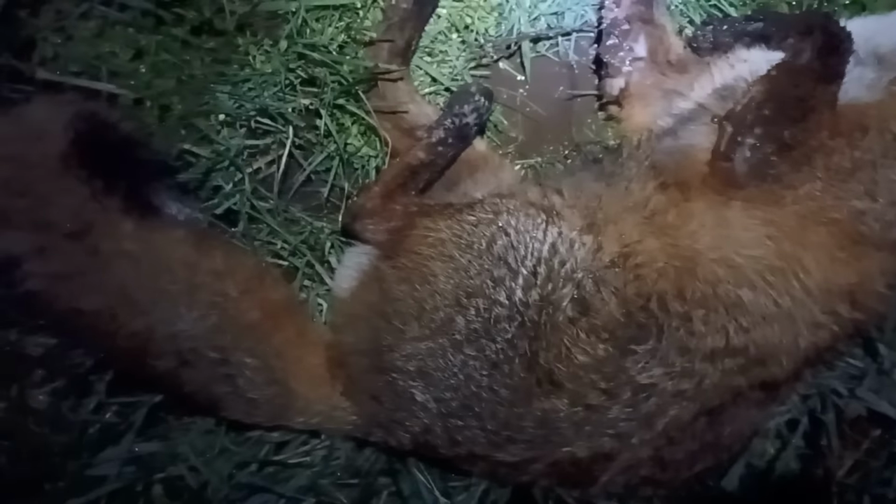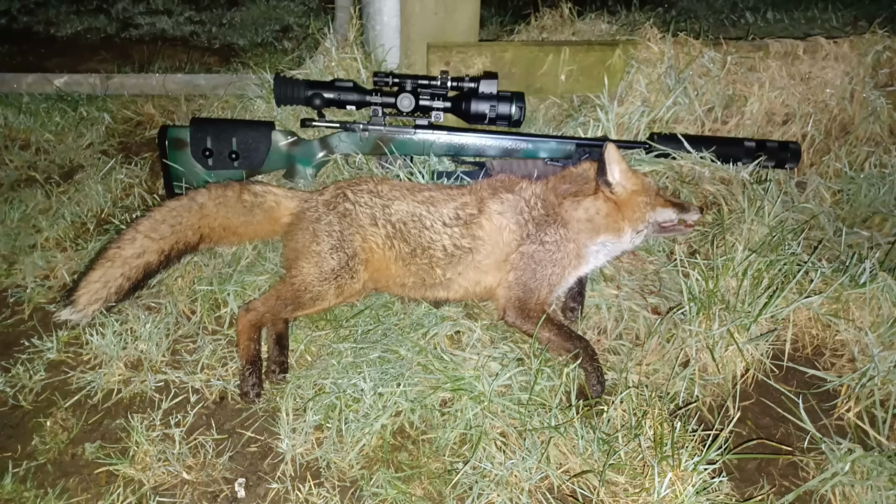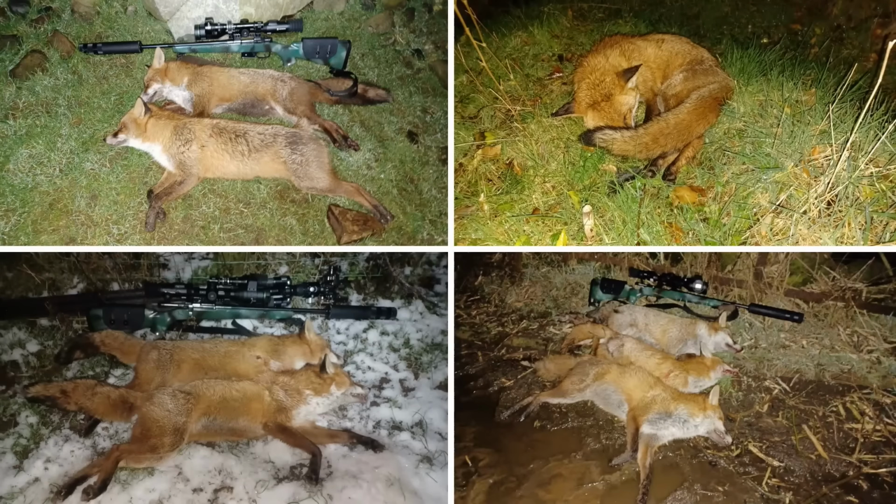I went to retrieve the one I'd shot, and boy was that field wet. I was doing my best trying not to fall over when my feet stuck in the mud. Another dog fox. I think I shoot more dog foxes than vixens actually. Thankfully, I managed to get it and myself back out of that gluey hole of a field.